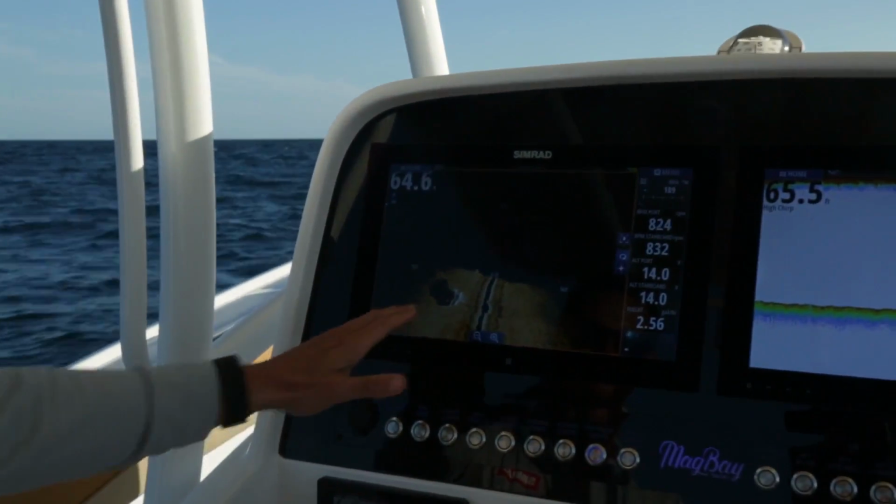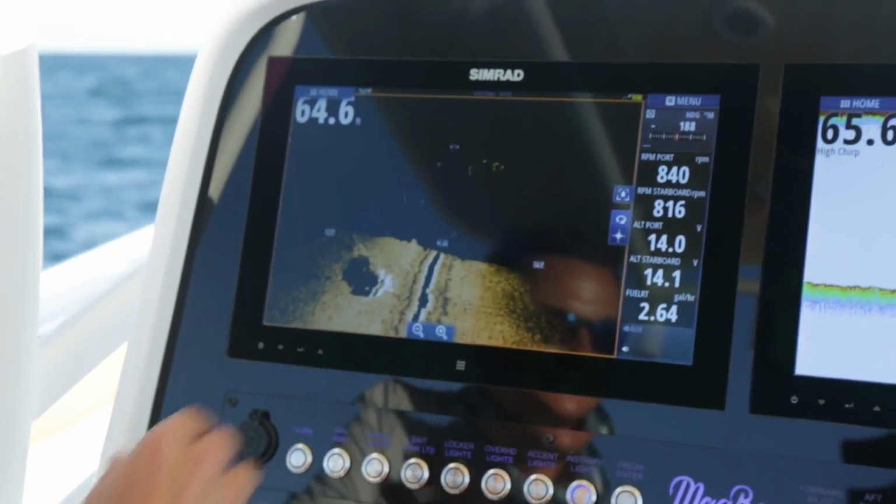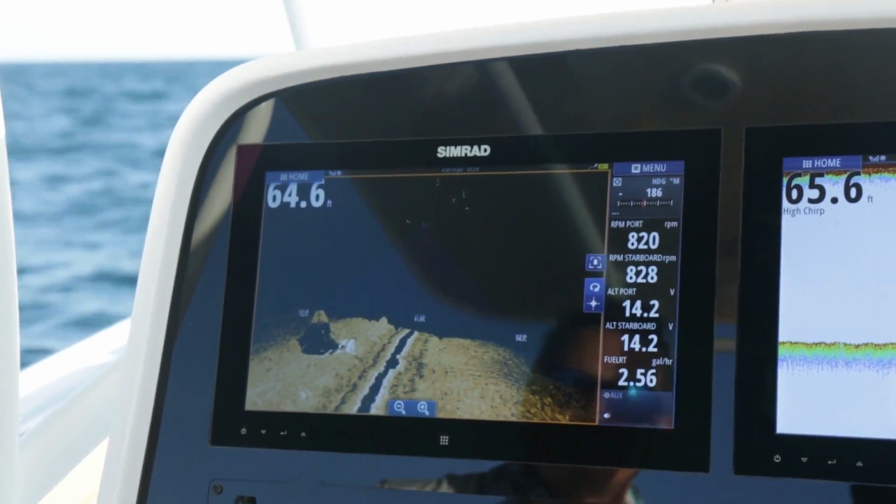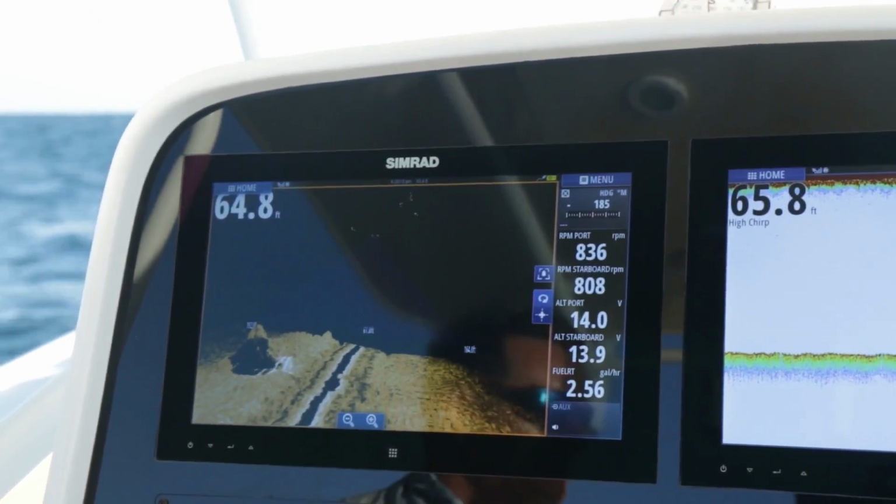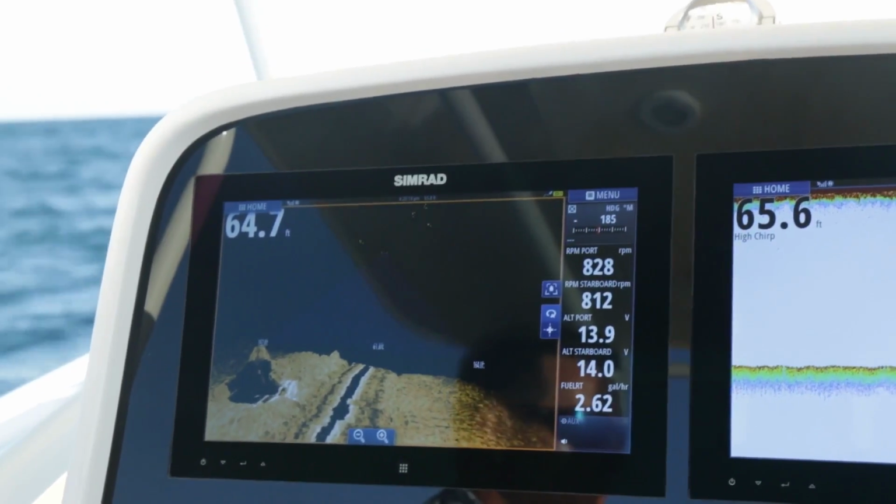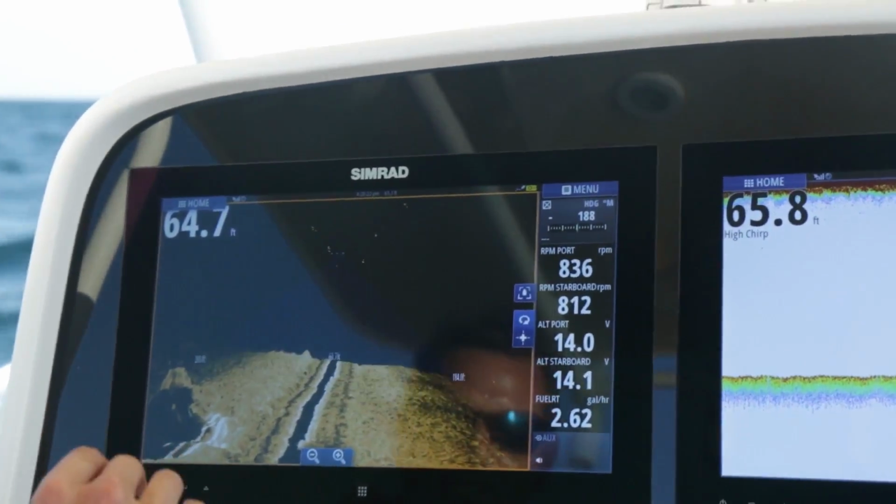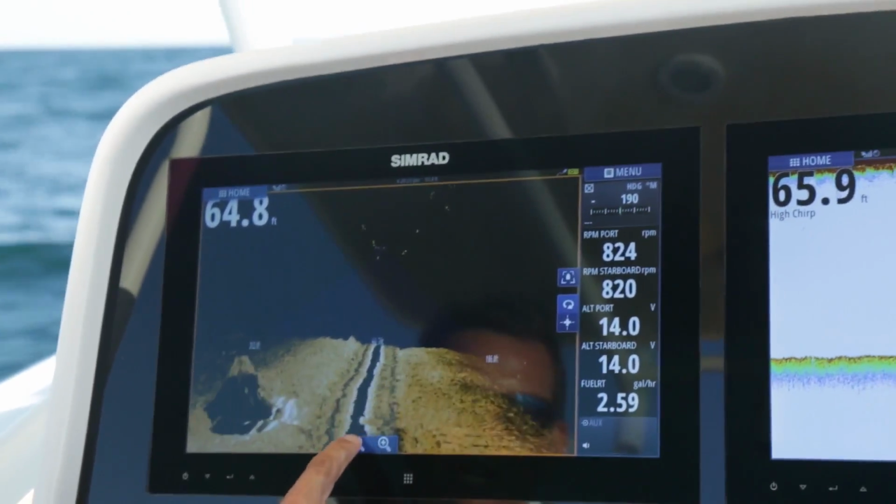So as we drive over them now, we got a wreck here, and we can actually see how the fish are positioned on this wreck. We can see how far off the bottom it comes, and it makes us be able to find that sweet spot. It makes us be able to position our boat so we don't get hung up so much. And this Structurescan 3D view is a big change for us.